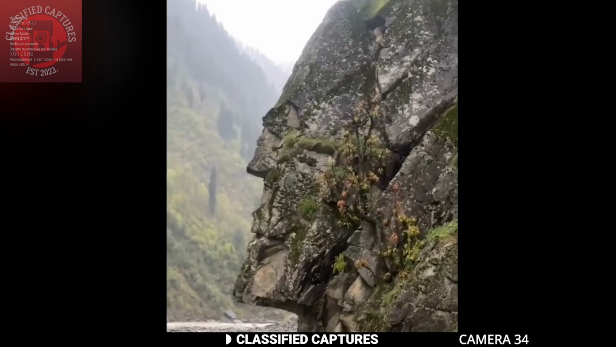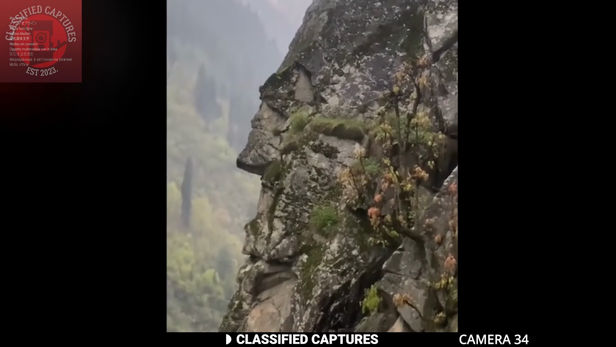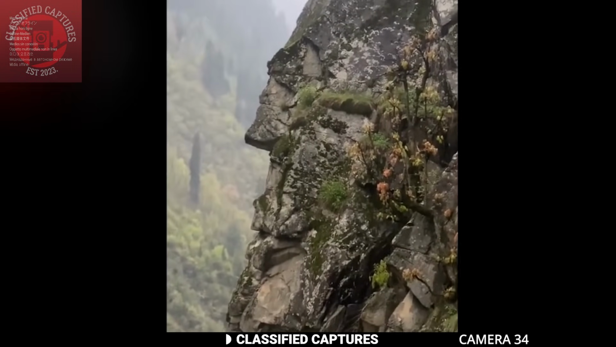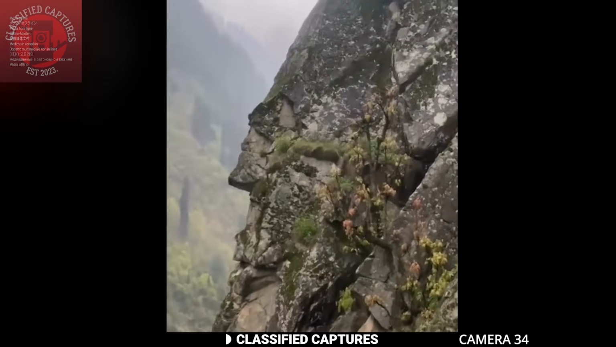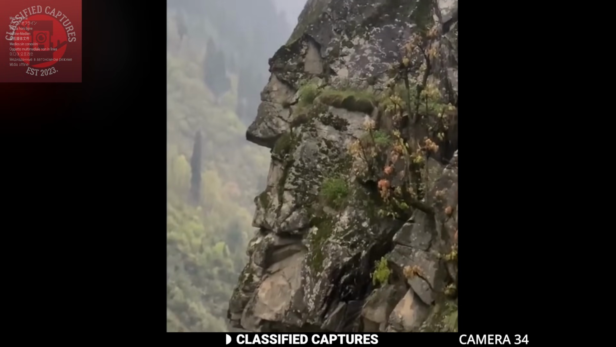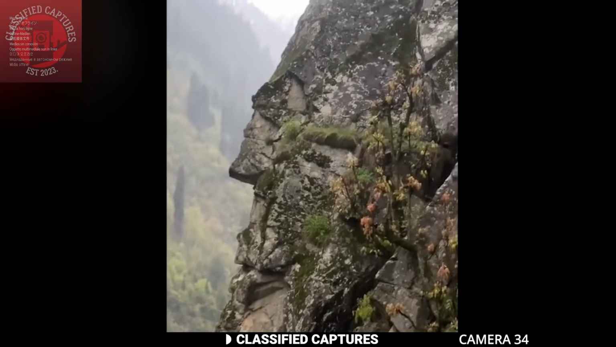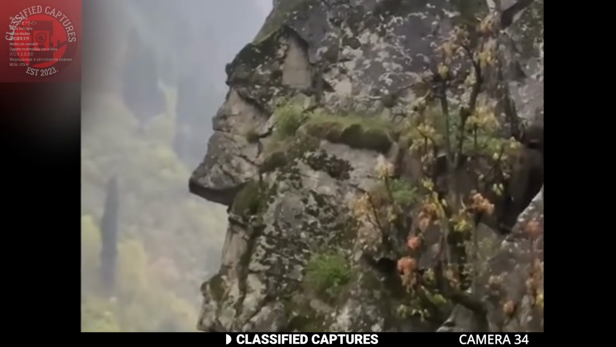Take a look at this massive rock formation and tell me, do you see the side profile of a human face? It's hard to miss, right? The contours of the rock look strikingly like a face, with a well-defined nose, a prominent brow, and even what seems like a chin. The resemblance is almost too perfect, almost as if nature itself was playing the role of a sculptor over the centuries.